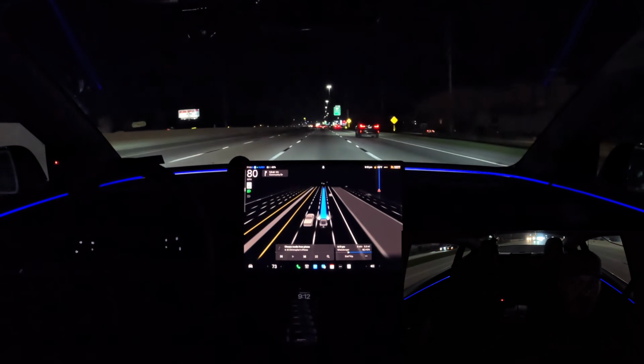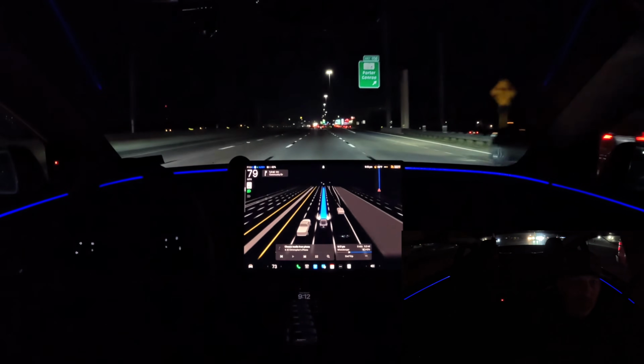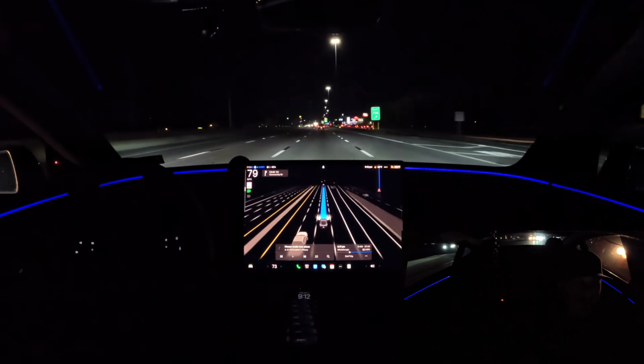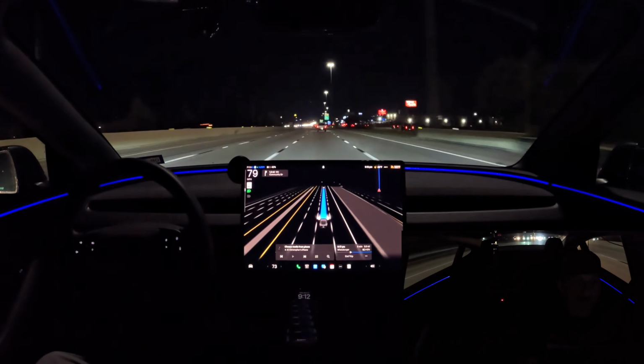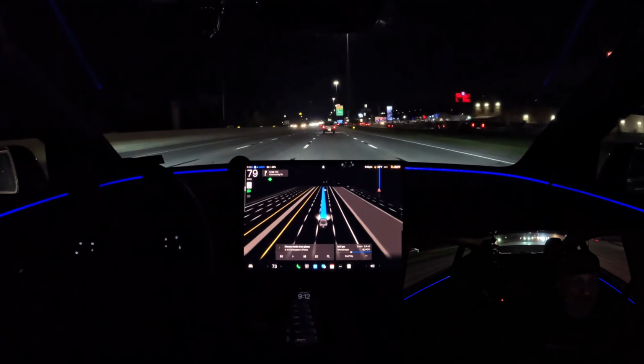I guess it's using those other vehicles to offset from, versus just an empty spot in the parking lot with no other vehicles around. It can be a little hit or miss there on how good of a job it does.